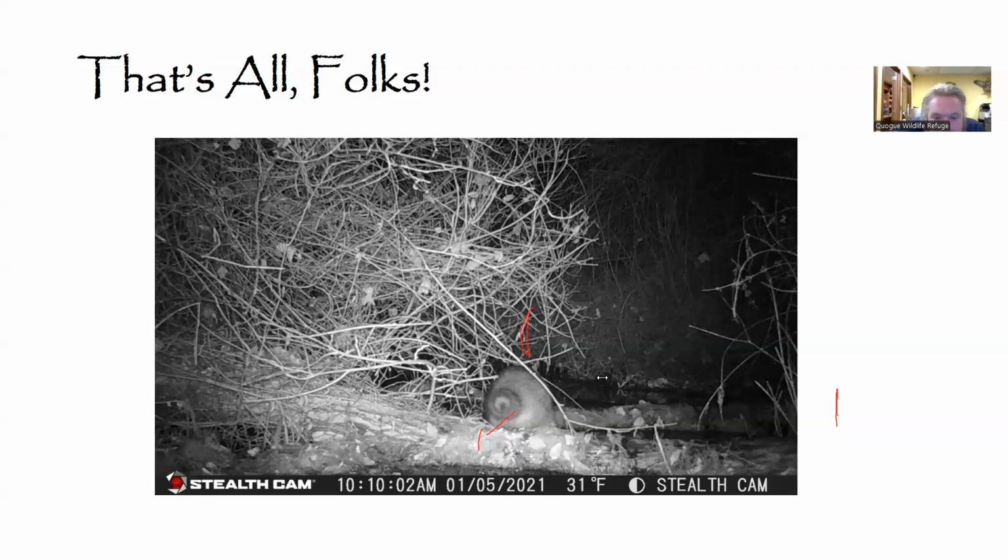And here we go. Peg, do mink change seasonal colors? I've seen one on the Peconic a few summers ago. That's a very good question. As far as I am aware, the only mustelid or mammal at large that we have that changes to a white winter coat is that long-tailed weasel. But please feel free to check me on that. I could very well be wrong.